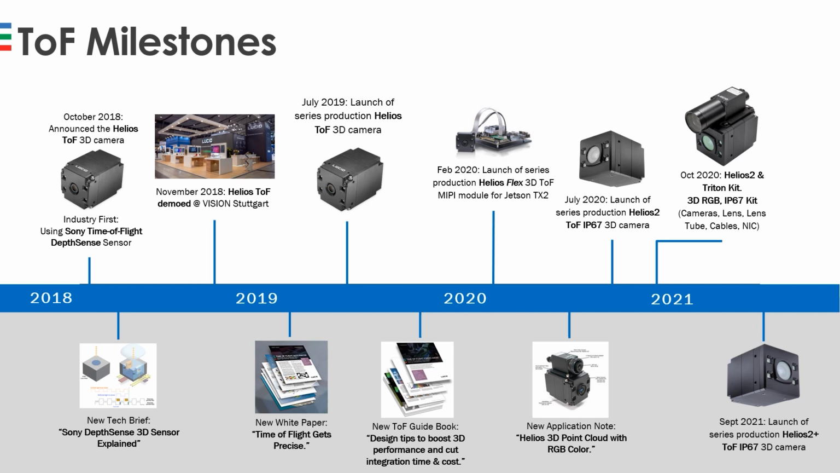And just a few weeks ago, we announced the Helios 2 Plus camera series that is very similar to the Helios 2. It's basically mechanically the same, but it adds these two new key features for HDR imaging and high-speed mode.